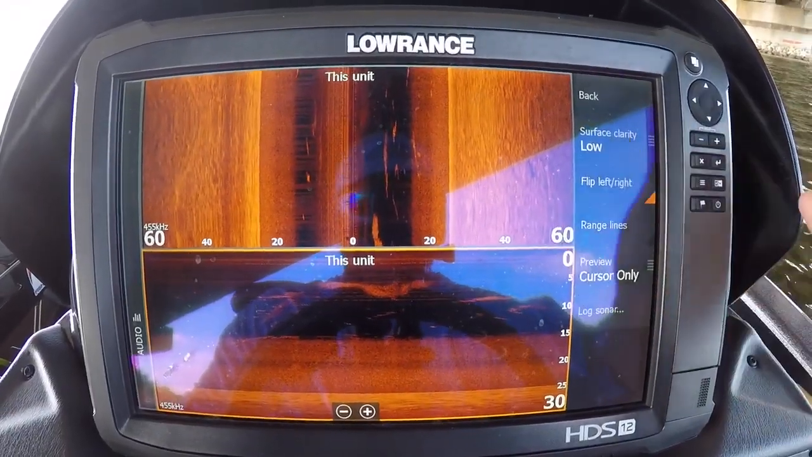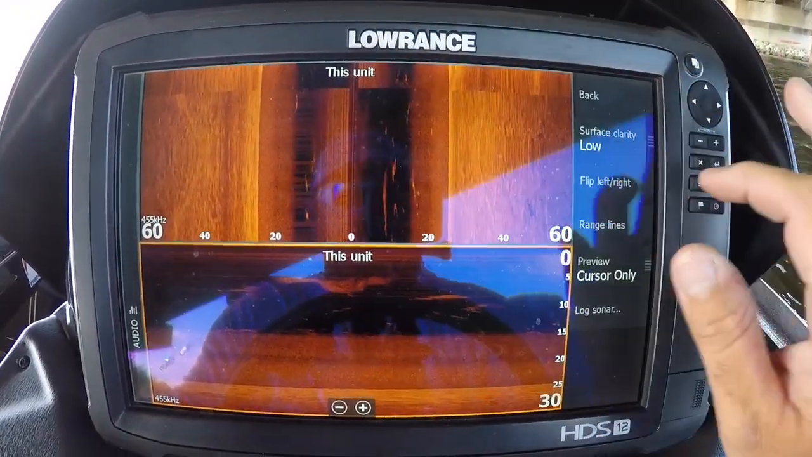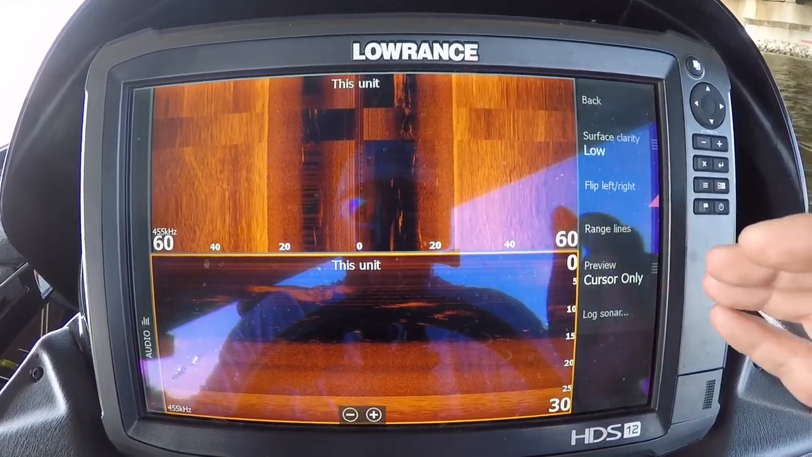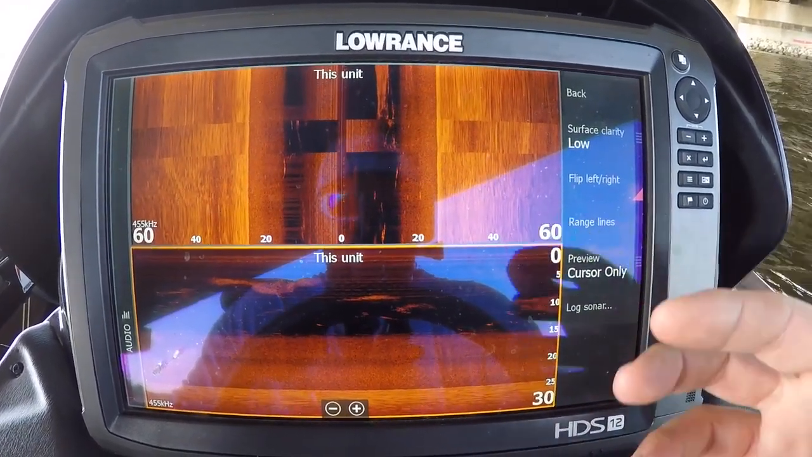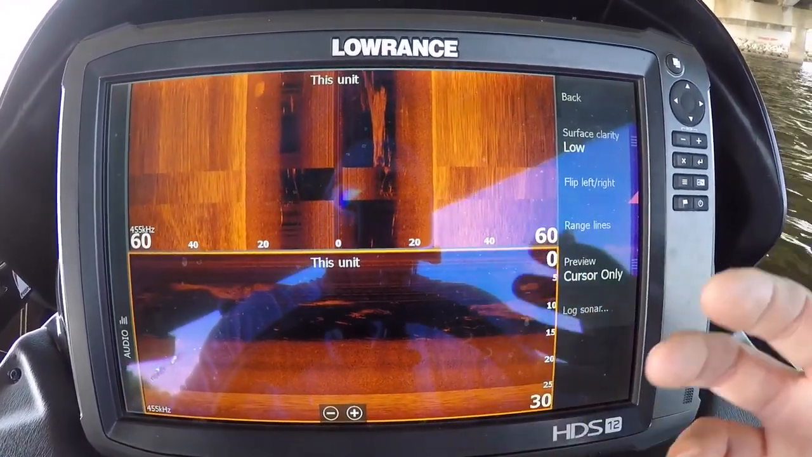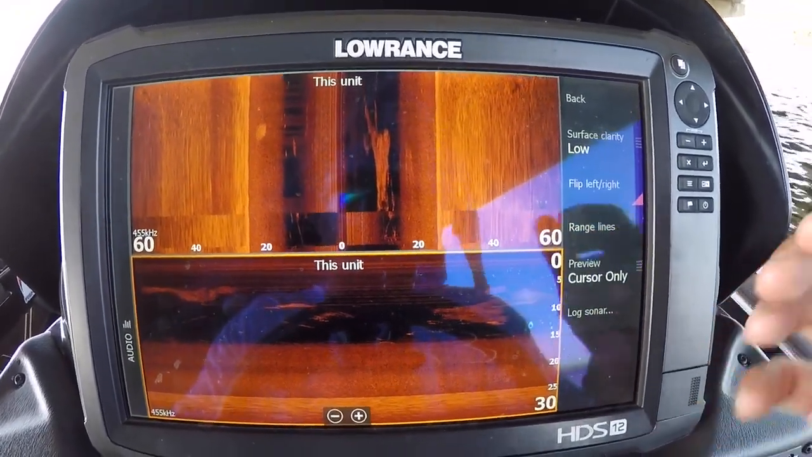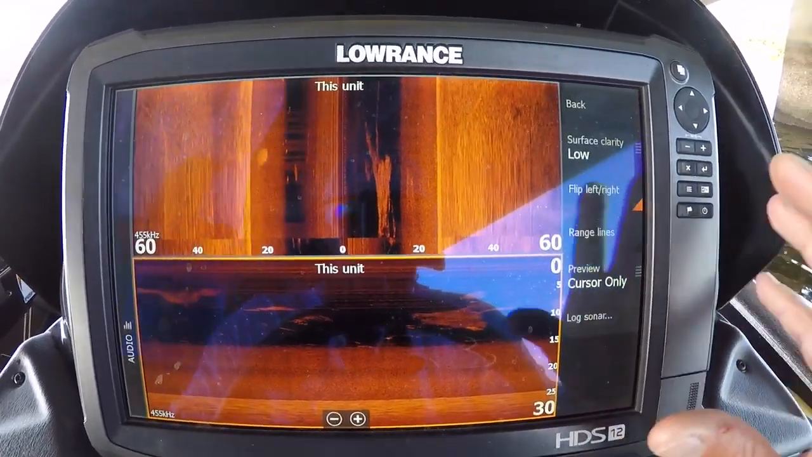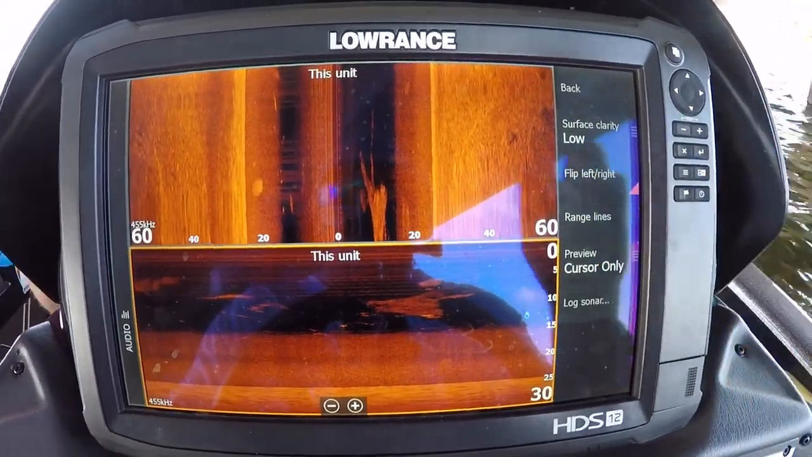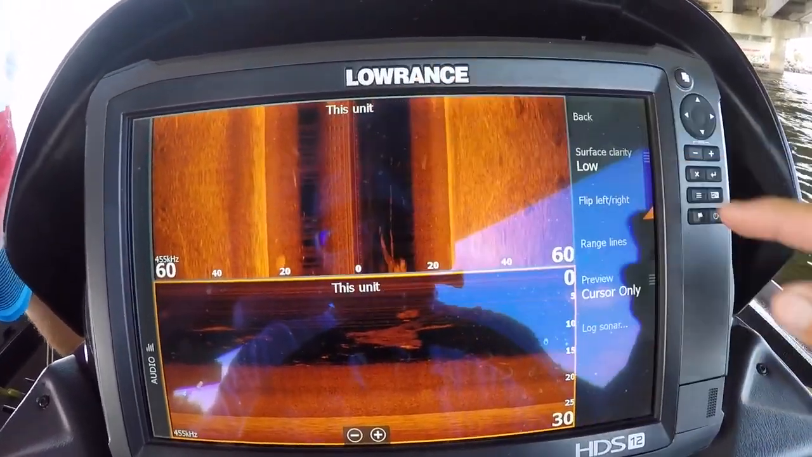That brings us to flip left and right. All flip left and right is going to do is simply change which side you're looking at on your side scan. Now I have a special bracket on my transducer for my down scan and side scan. It's a hard metal bracket that I installed, and it protects my transducer when I idle and bump into trees and such on all these heavily wooded East Texas lakes like Lake Fork. So my transducer actually got mounted backwards to fit into that bracket, so I have flip left and right on. And all it does is take the image that the transducer is giving you and change which side you view it on your graph.